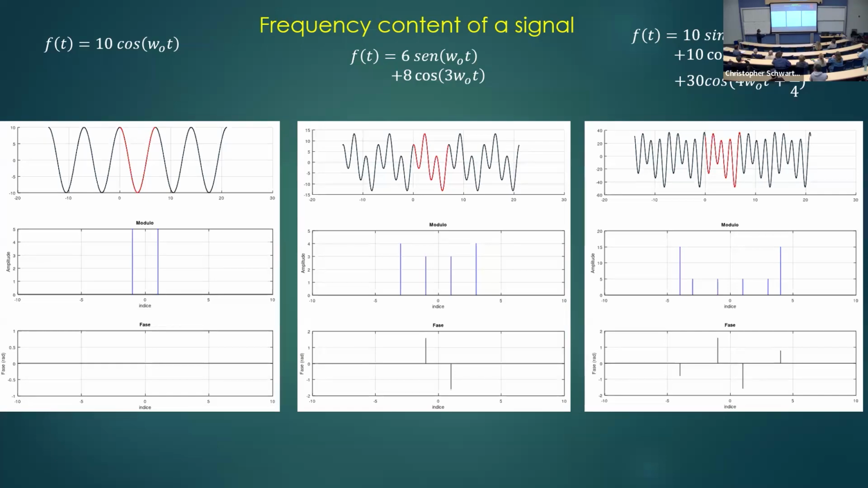If you have a combination of tones here, I actually made this signal, so I know the frequencies it has. It has frequency W0 and 3 times W0. And the transform gives me exactly the frequencies that it found in the data, preserving the amplitudes. It's a very easy tool. It's not difficult at all. And here we have 3 tones, and they are there.